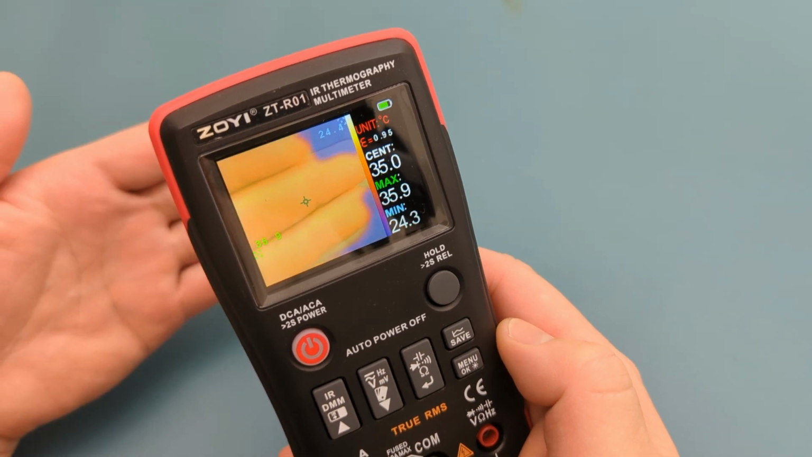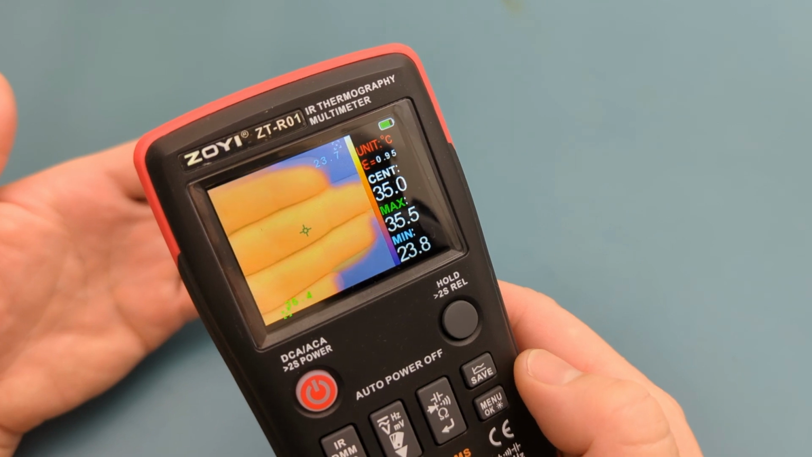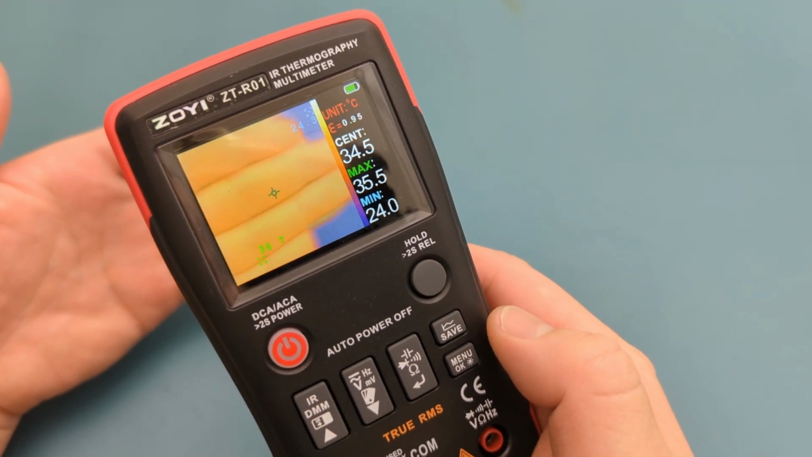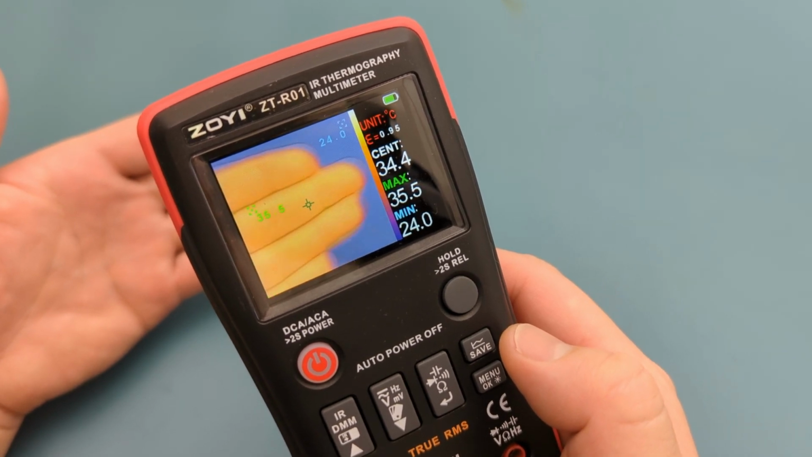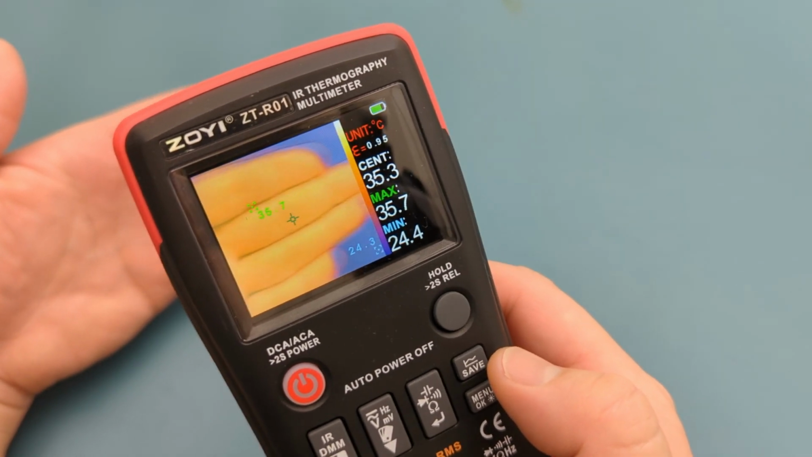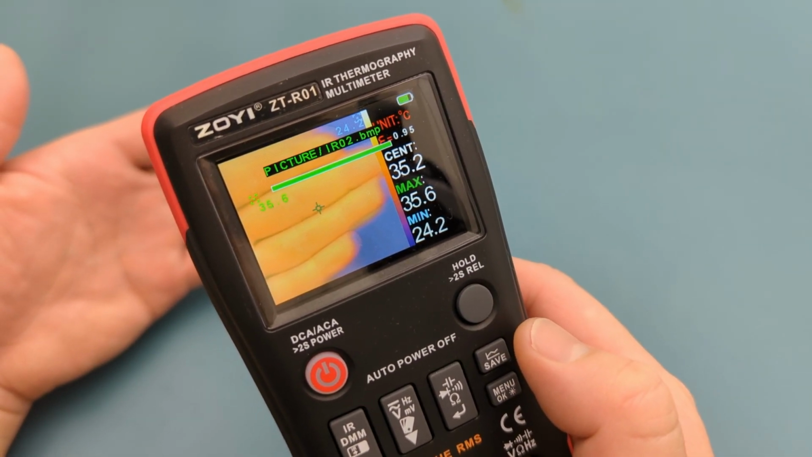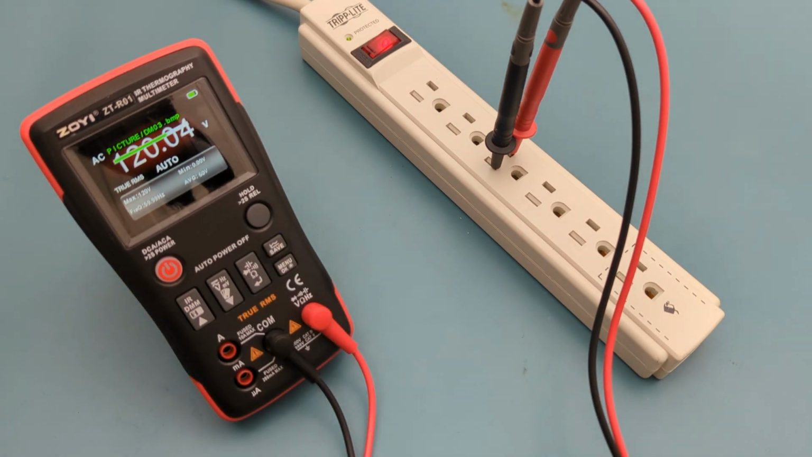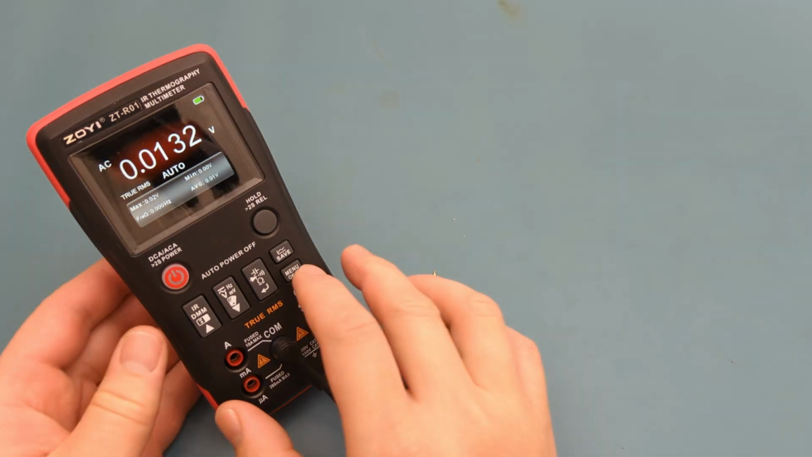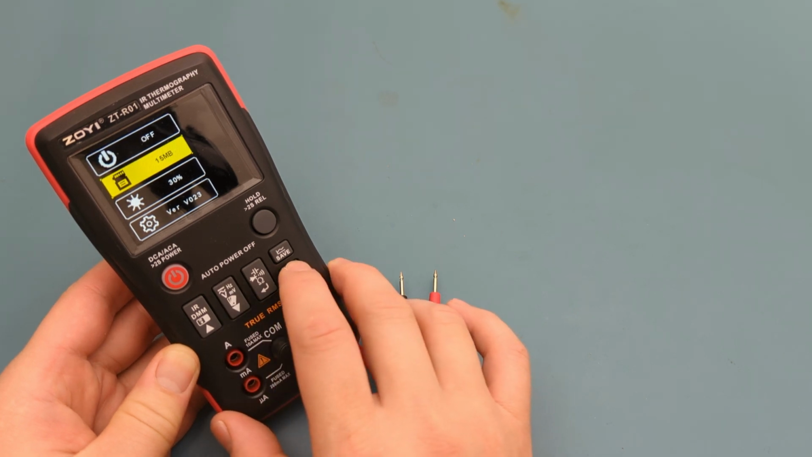Another handy feature is the ability to save both thermal images and multimeter readings for later review. When you're ready to save the image, press and hold the save button. A progress bar will appear on screen when the image is being saved. When you want to preview the saved images, press the menu button. Press the down arrow button to go to the memory card image. Press the menu button to select it.